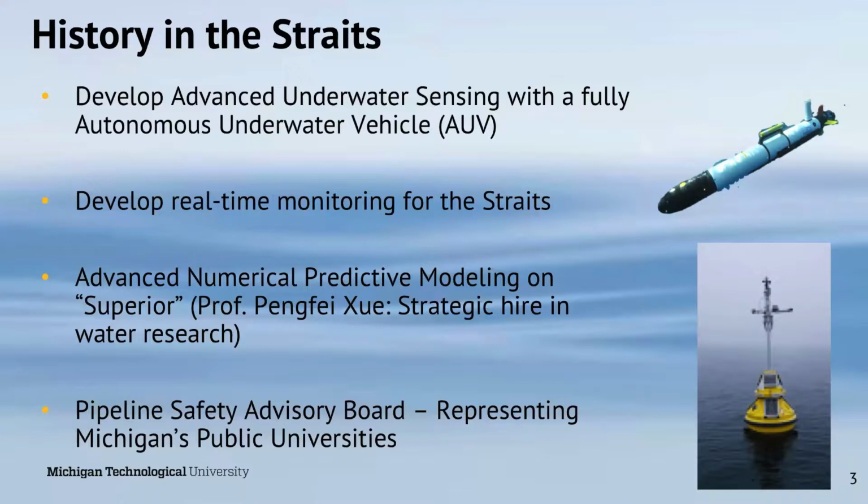One of those hires was in advanced numerical hydrodynamic modeling. Professor Peng-Fei Yu is actually one of the creators of the current most advanced modeling system, FVCOM, Finite Volume Coastal Ocean Model. He was one of the developers during his time at the University of Massachusetts.